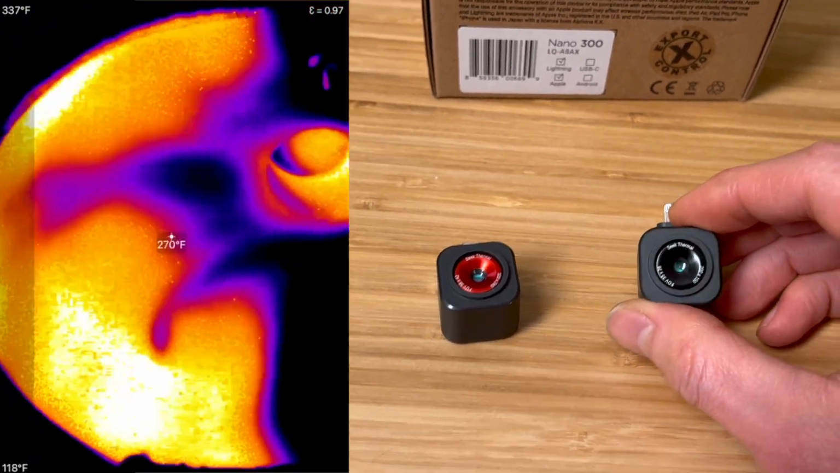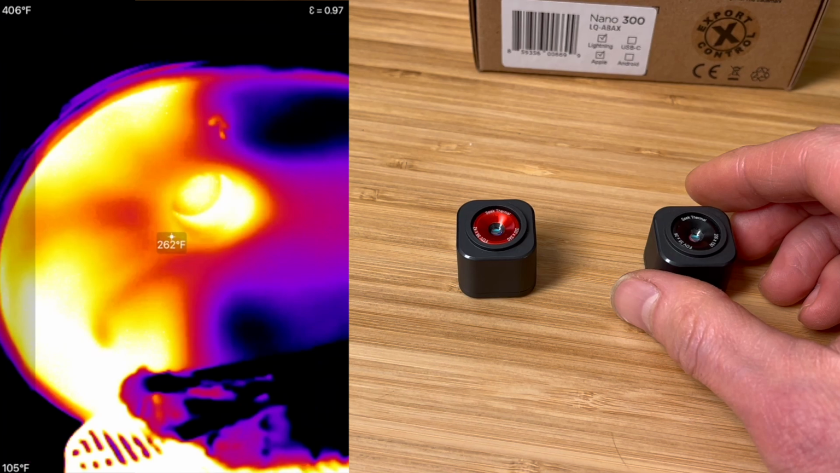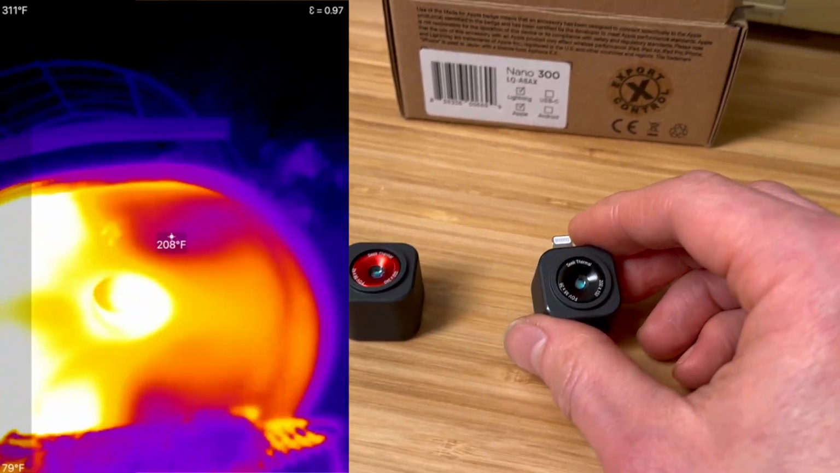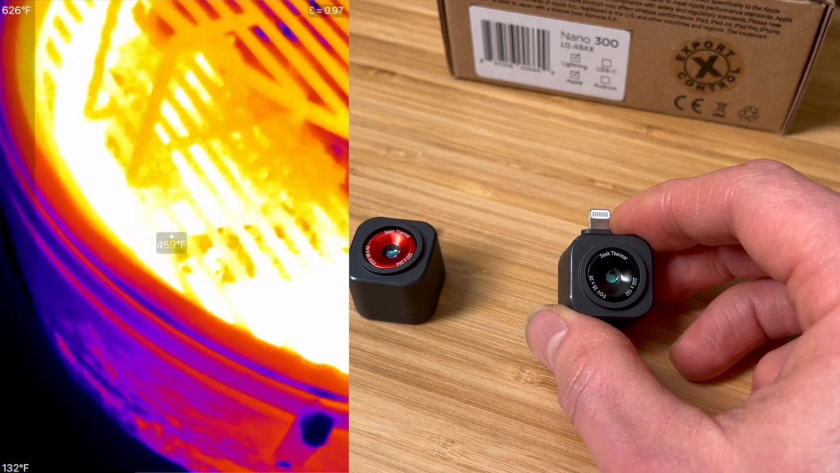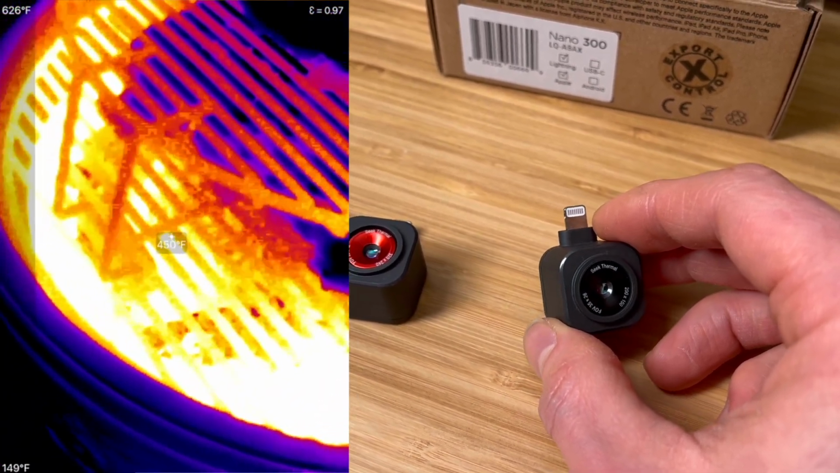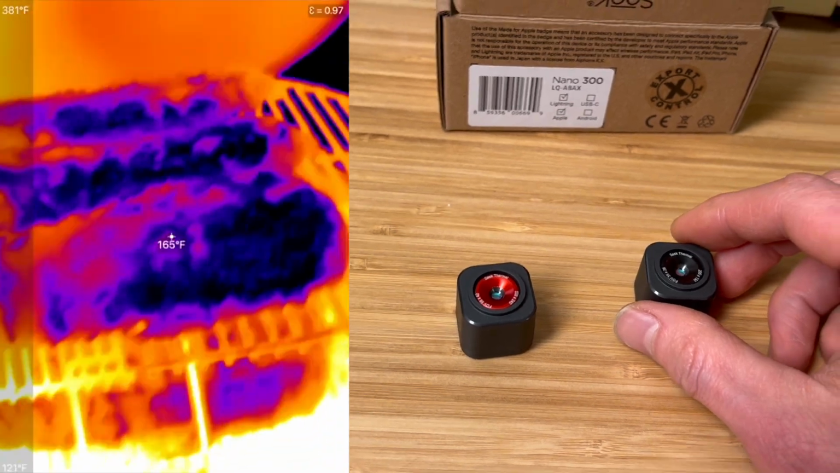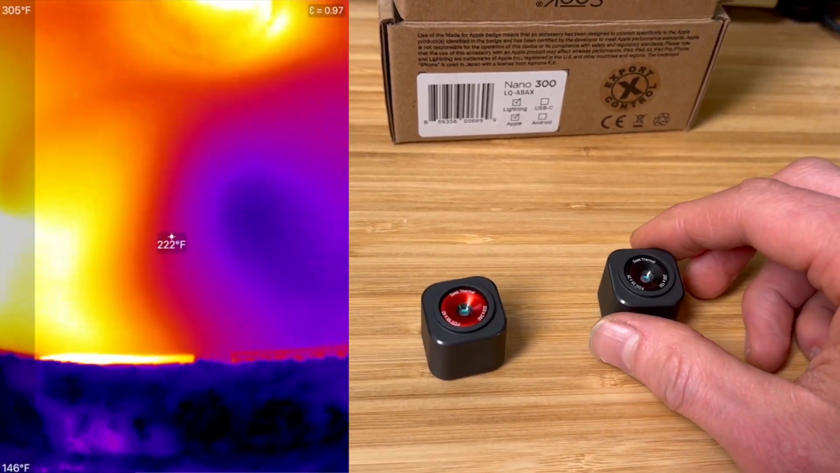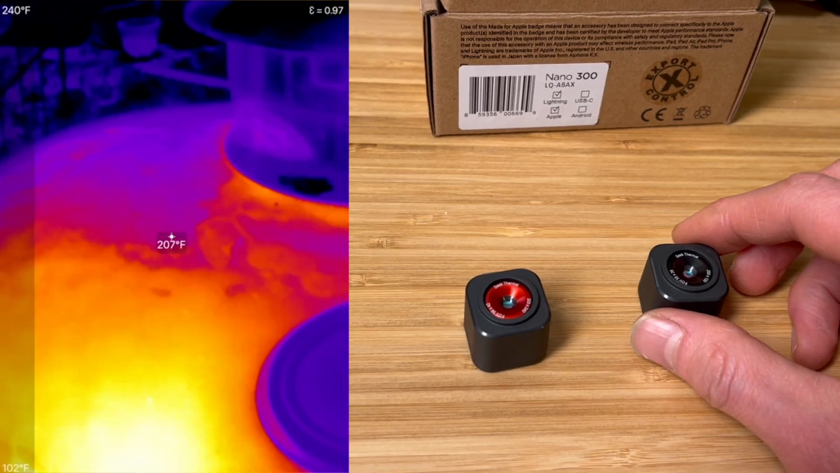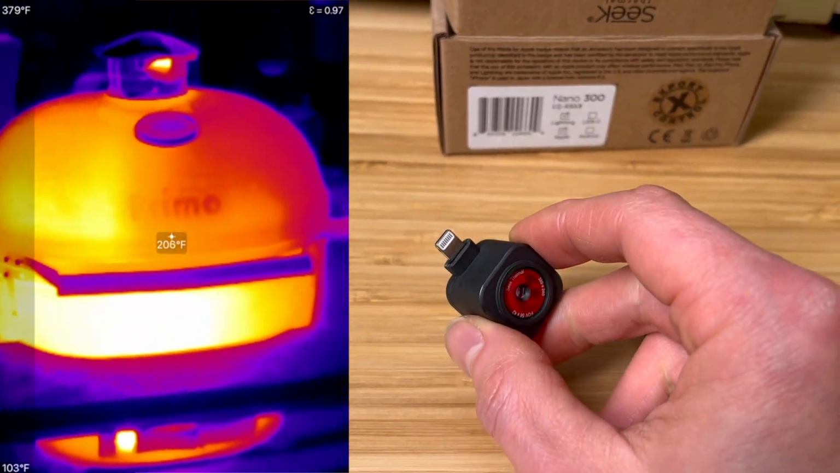The comparison for the FLIR one, which is an equivalent model from FLIR, the competitor, has a temperature range that only goes up to 248 degrees Fahrenheit or 128 degrees Celsius, unless you get the Pro model that goes up to 400 degrees Celsius, which is 720 degrees Fahrenheit. That will cost you around $400 though, so that's about $100 more than this guy here.